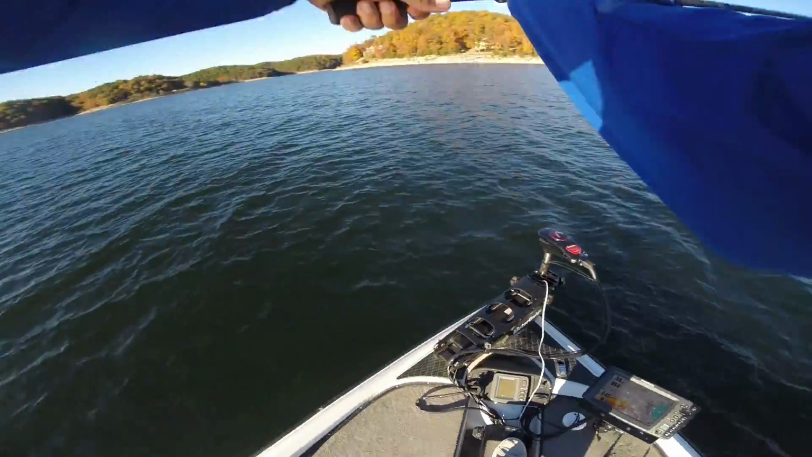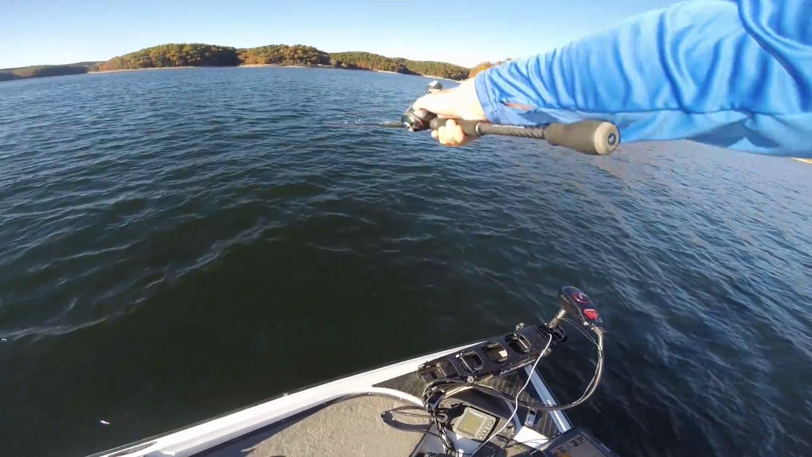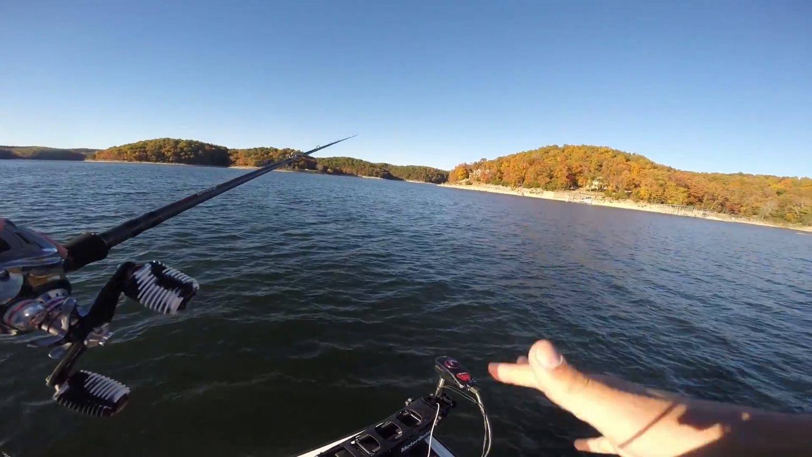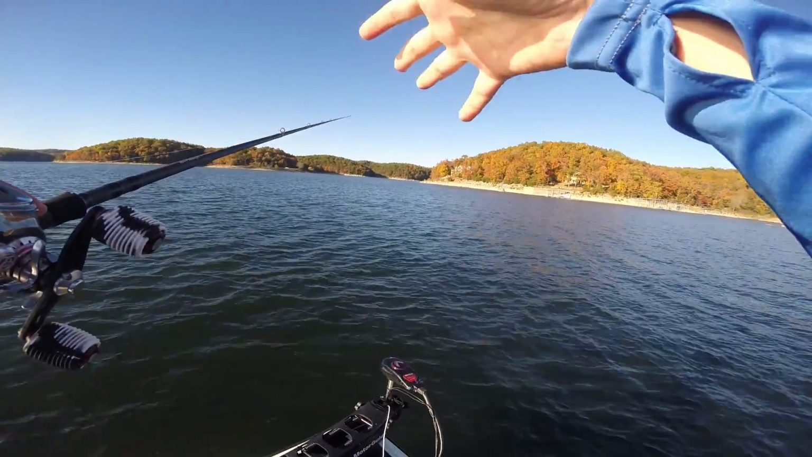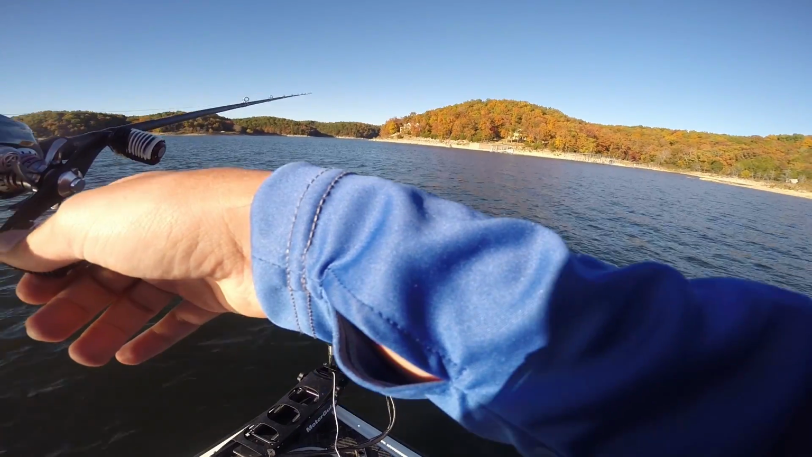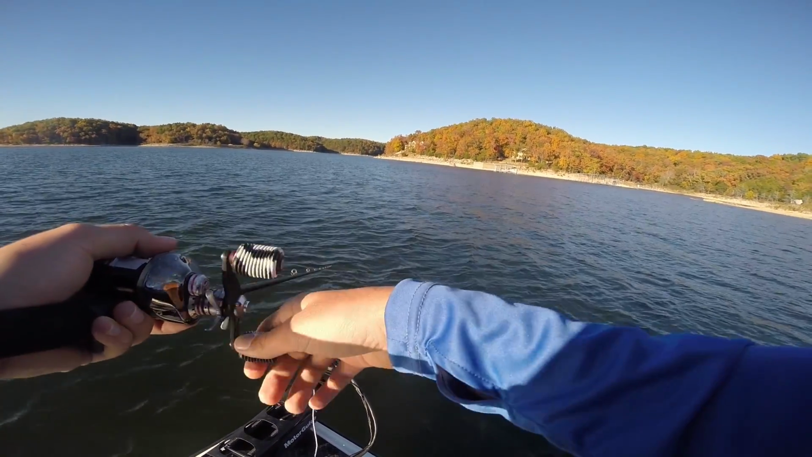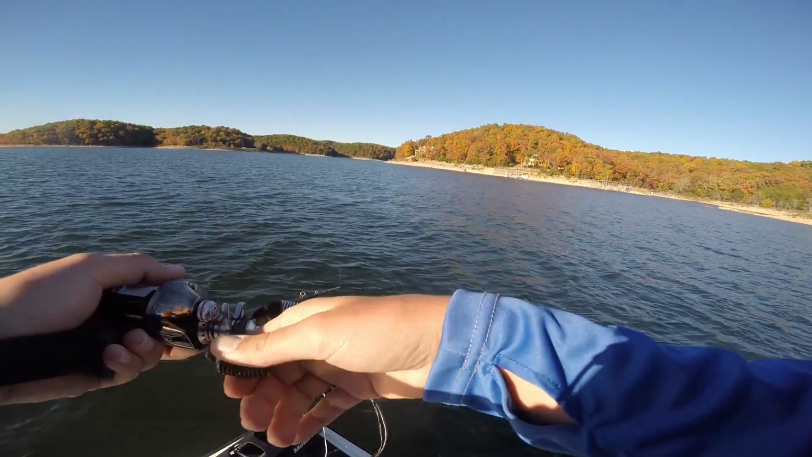And then basically, I'm doing the exact same thing I was doing on the last spot, just casting that bait out, counting it down 10 to 11 seconds, because those fish are suspended in about 10 to 12 feet, maybe 15 feet right now. And then I'm just trying to slowly reel that bait over the top of that rock.